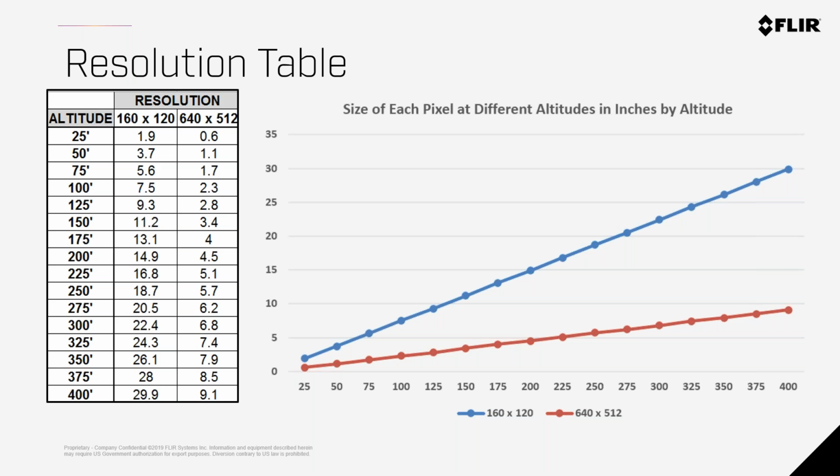But what you're looking at is, if you look at the table on the left, this is the altitude in feet. And in the US, and I think most places, 400 feet or roughly 100 meters is the cap where you can fly commercially without having special permissions. So that's why I did it every 25 feet up to 400 feet. And the number next to it represents how many inches each pixel within the image represents.